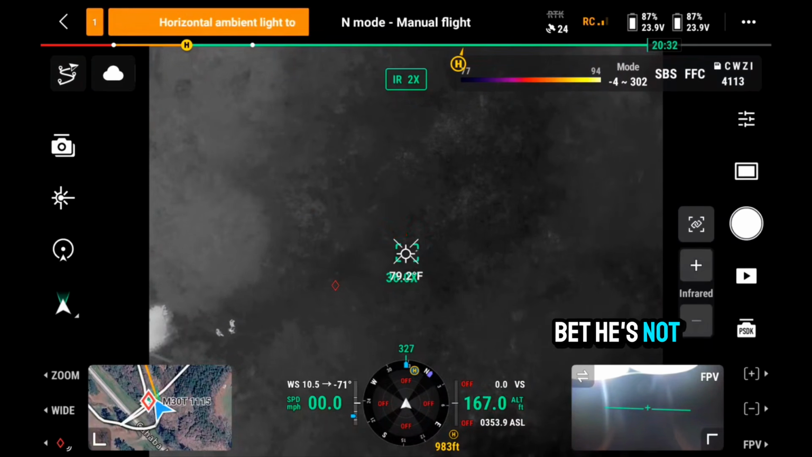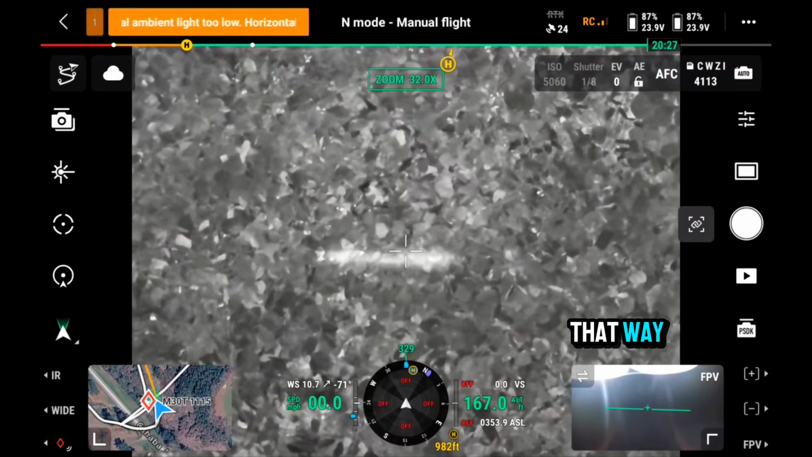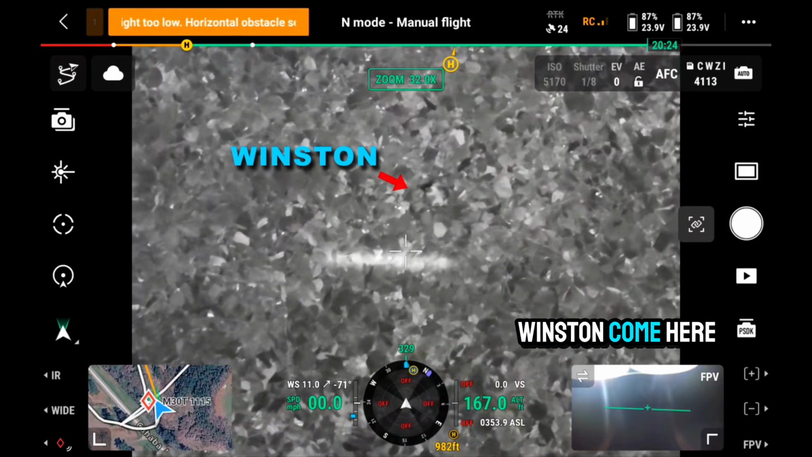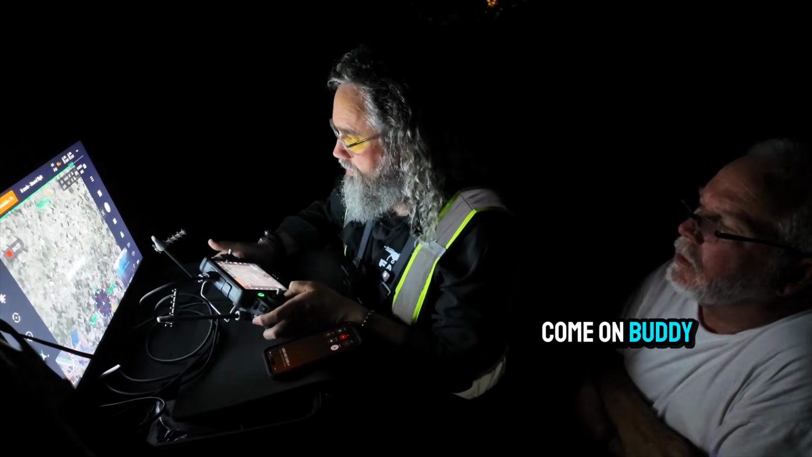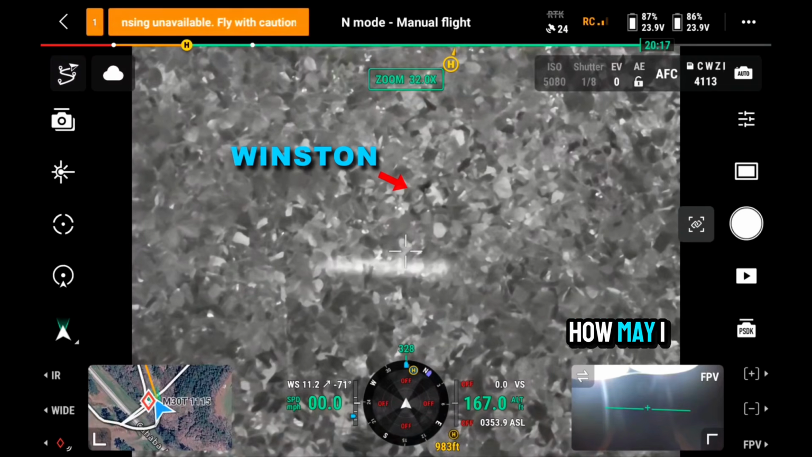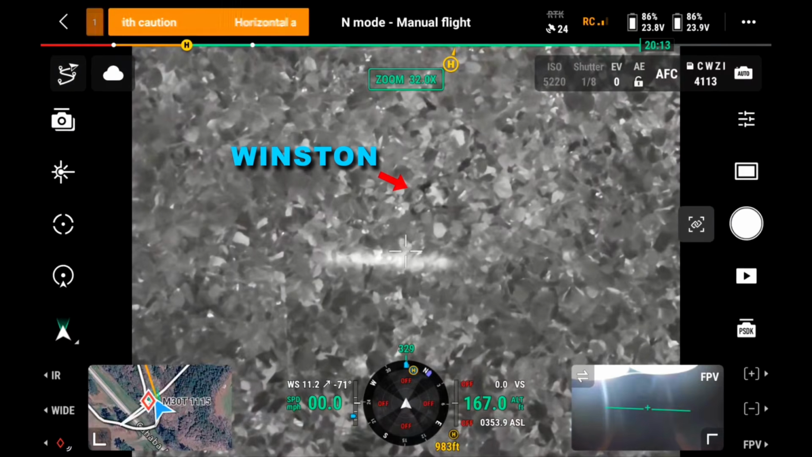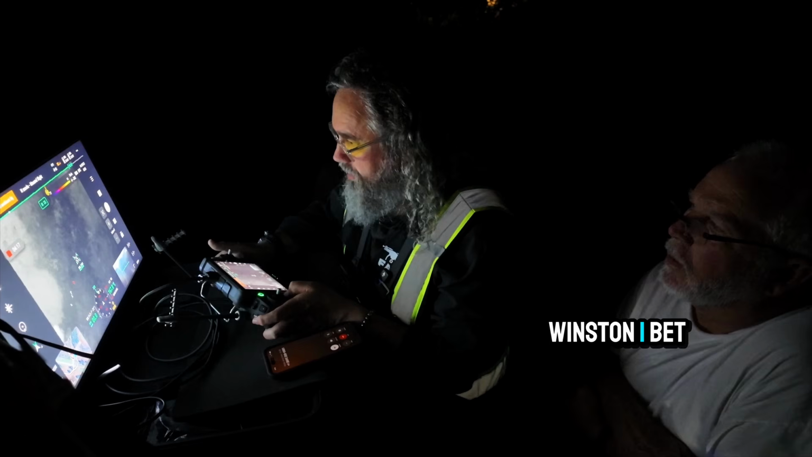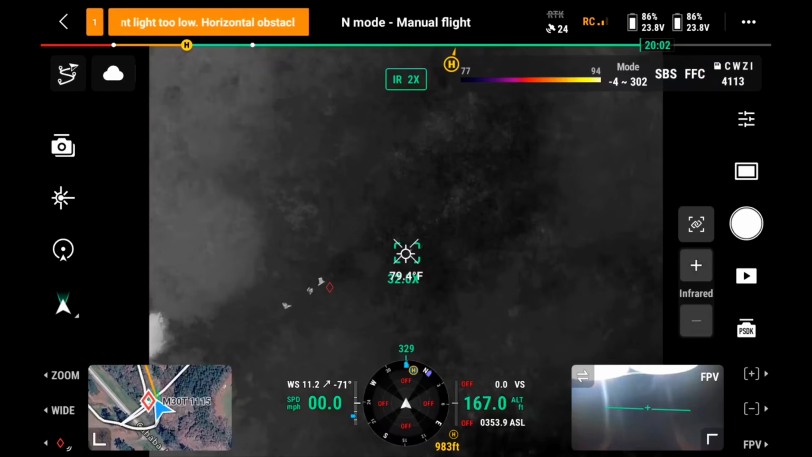I bet he's not 50 yards in front of you. Okay, we're walking that way. Winston, come here, buddy. Here, Winnie. Come on, buddy. Come here. We're gonna call you Kudzu. Winston. I bet he's not 20 yards in front of you. He's not running, so that's good. No, he's still looking your way.